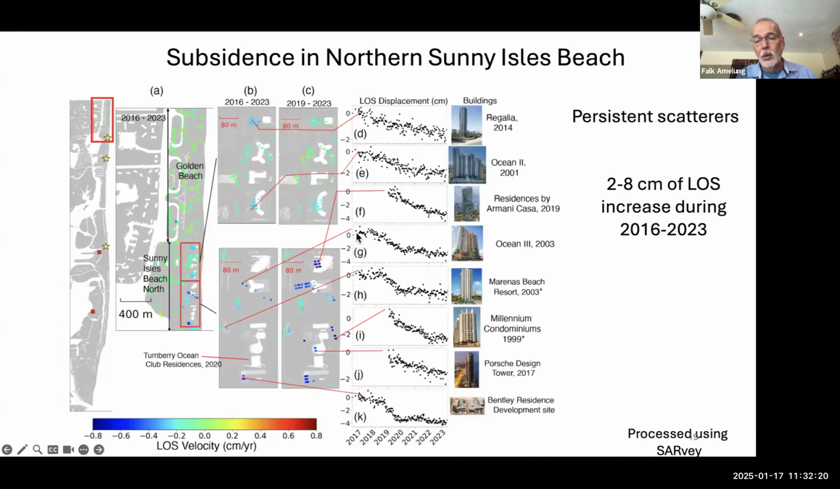so how do these signals look? So here, for example, for the Ocean 3, it was pretty stable at the beginning. Then suddenly there was some subsidence of 2 centimeters over a 2 or 3 year time period. And after that, subsidence continues at a slow rate. The Porsche Design Tower, in this case, since 2019, we see 2 centimeters of displacement.